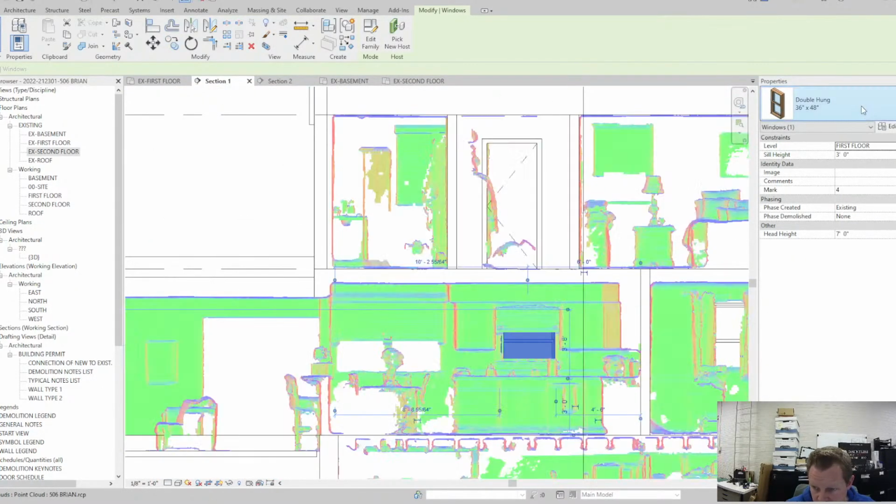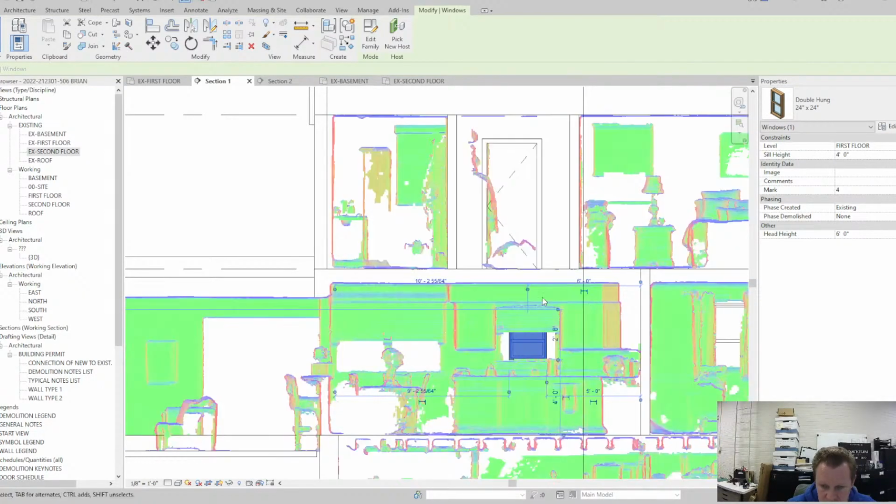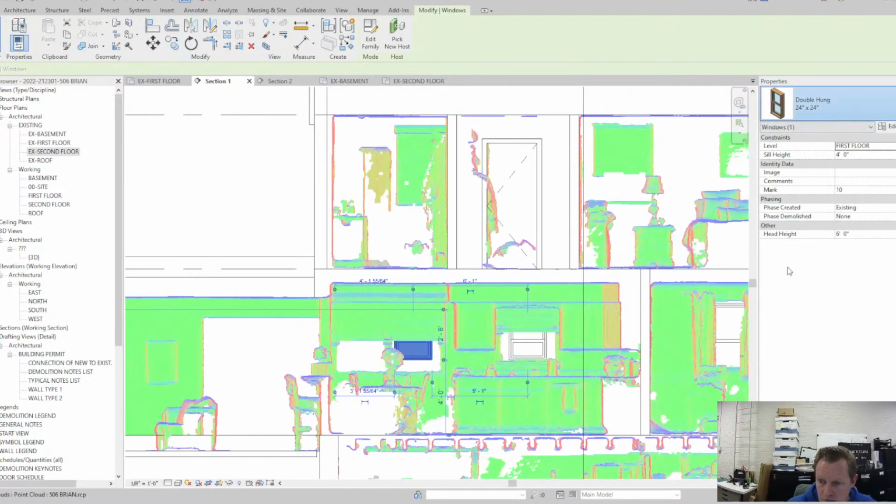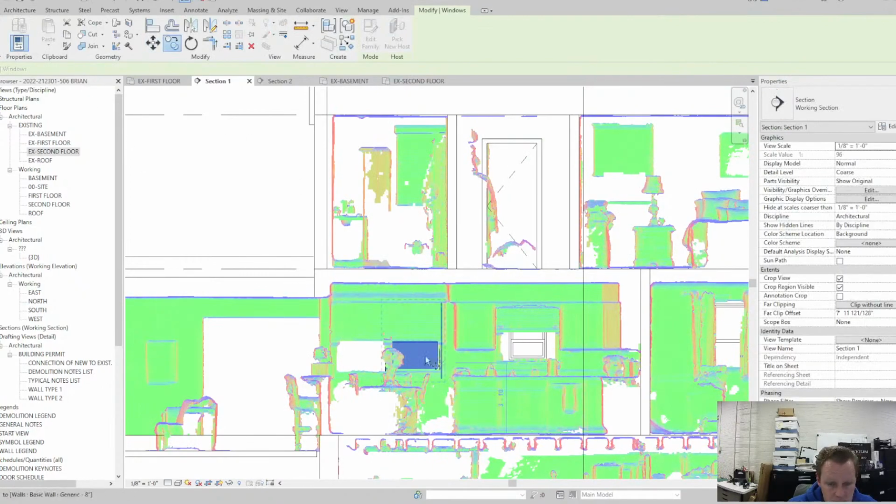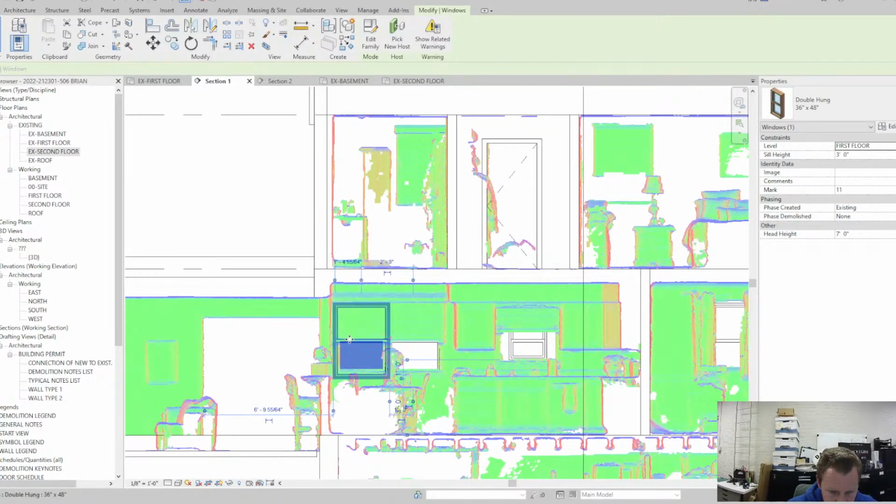Obviously this is probably more of a countertop over a sink, and I'll have to get a different height for that. These are more the little ones here.